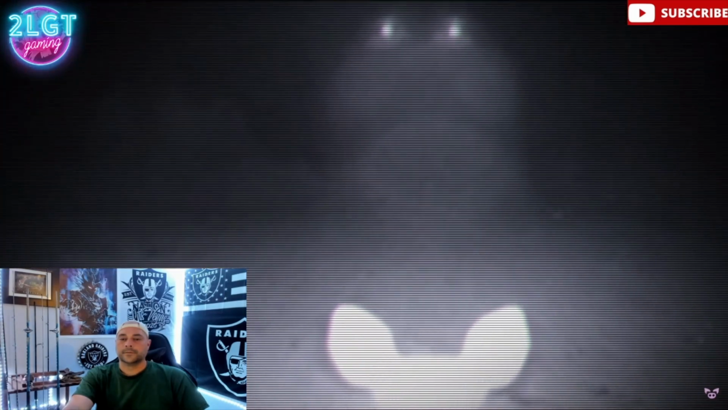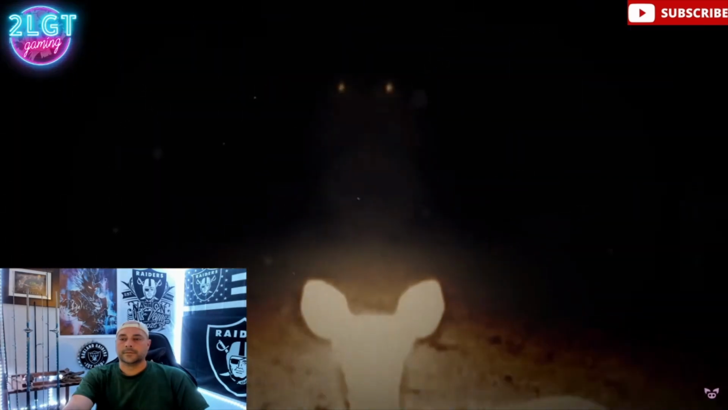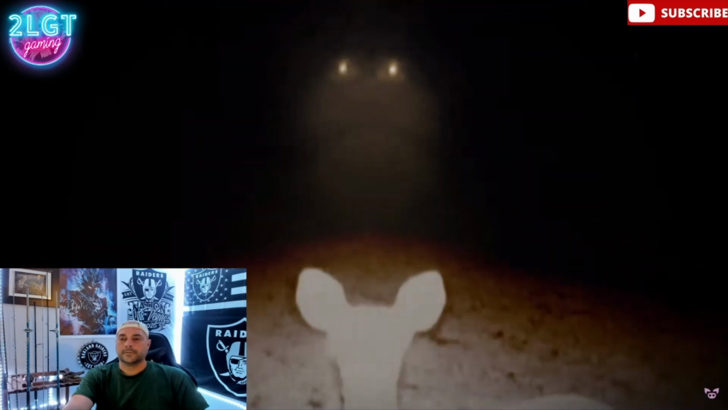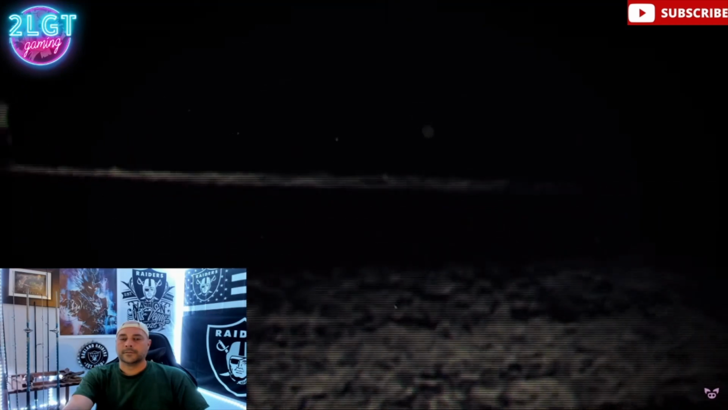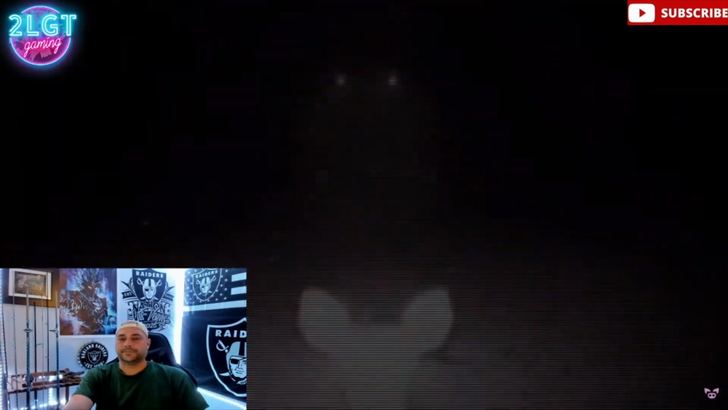Some internet commentators have offered the theory that it's the deer's eyes illuminating into the camera, creating a strange effect with the light. However, when the image is adjusted, it shows that the deer is looking away from the camera. A CNN reporter went to investigate the site where the footage was taken. There are no roads or clear explanation for the hovering lights.